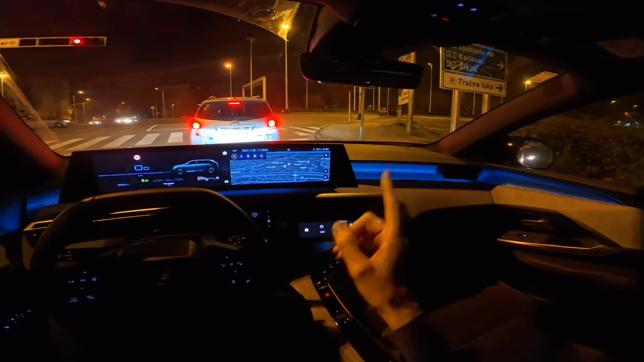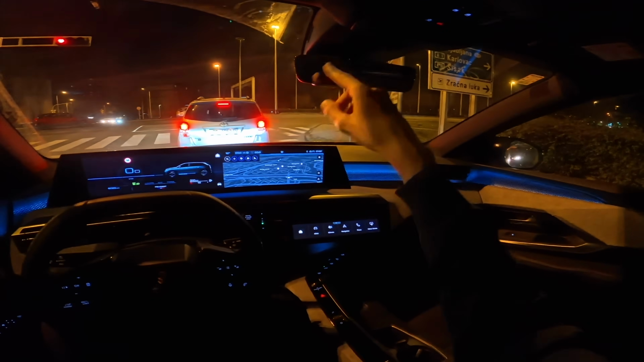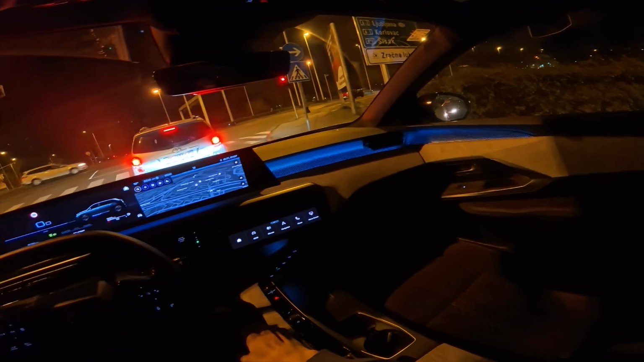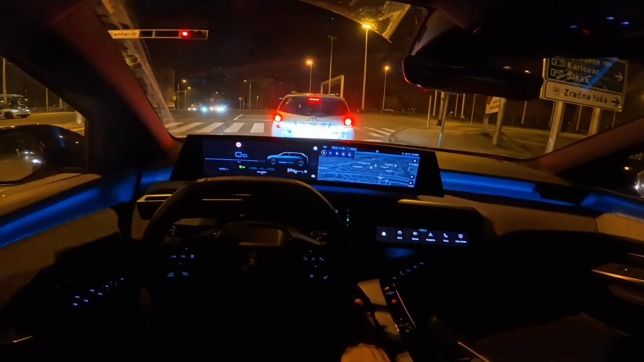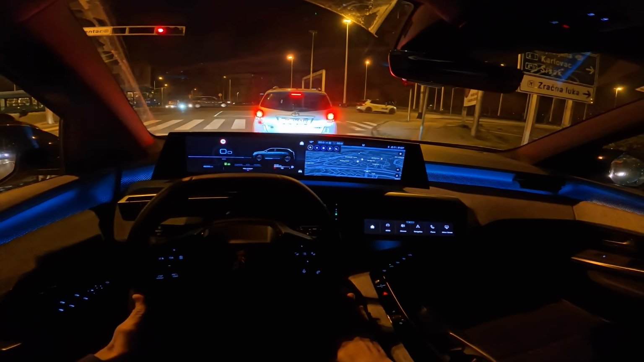Now, I cannot see the traffic light because of this big blind spot. Now, if I move to the side, I might see it, but the camera is slightly lower, and in that case, you might see it, but I don't.